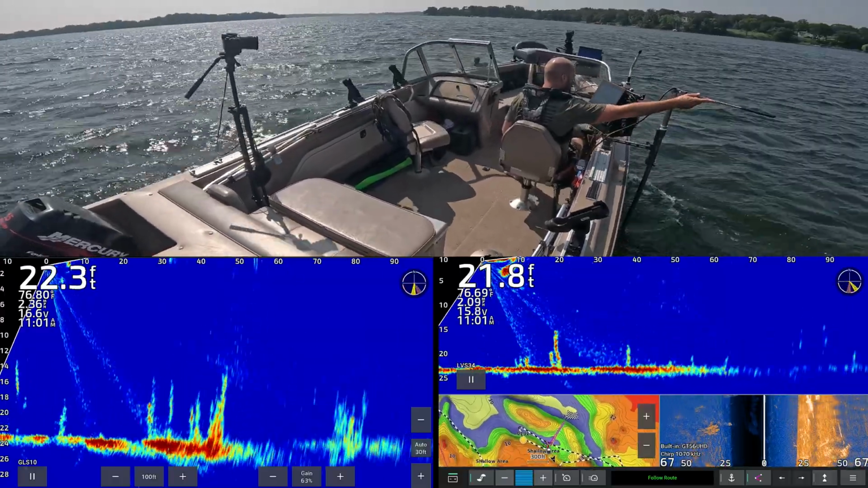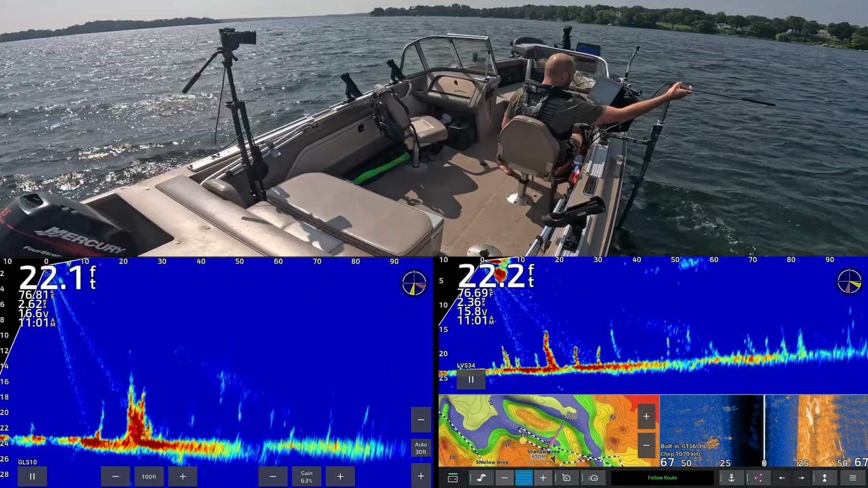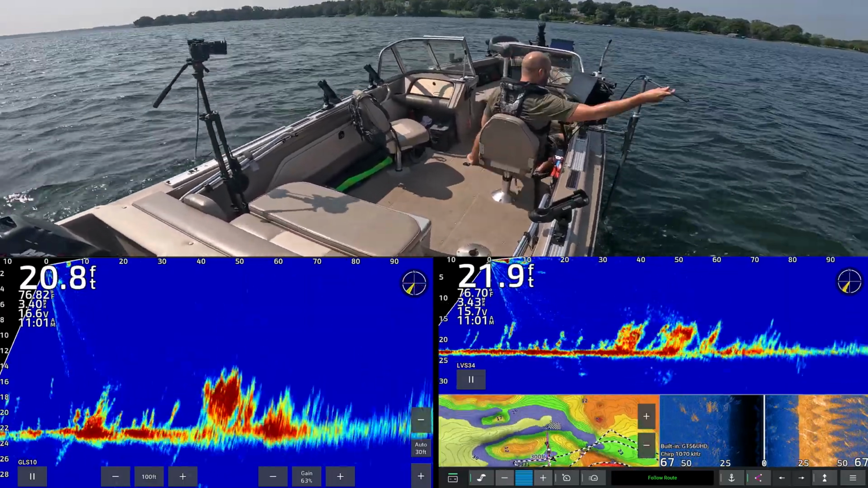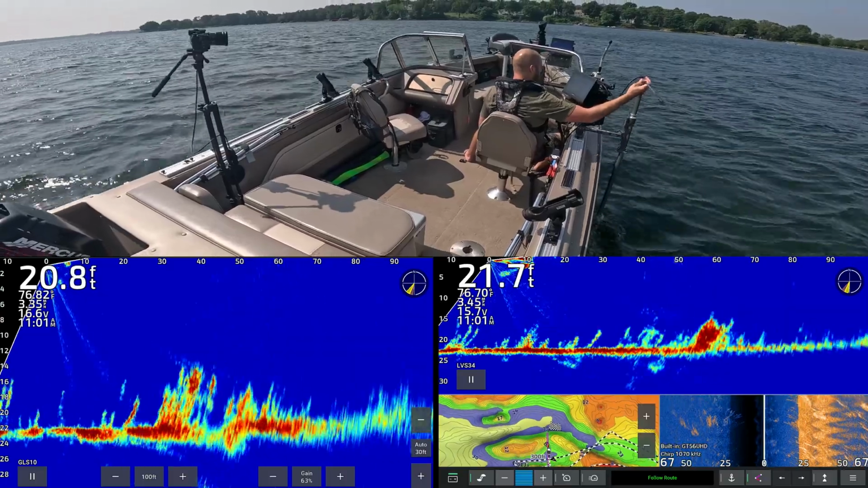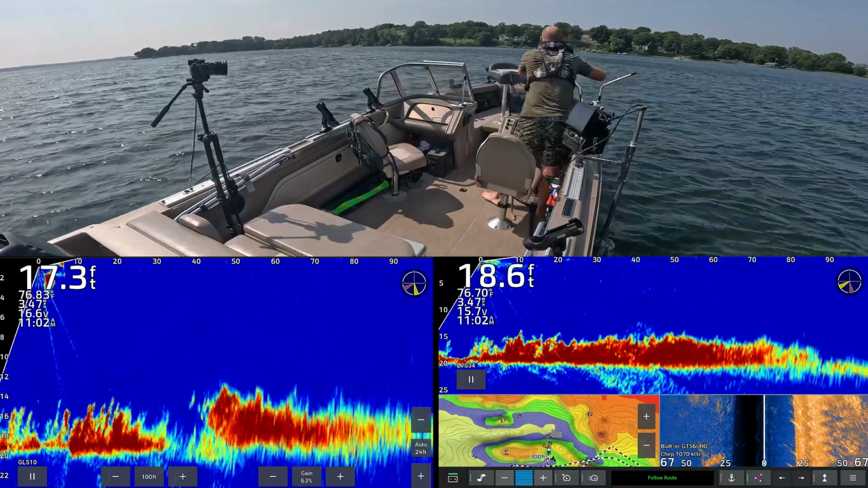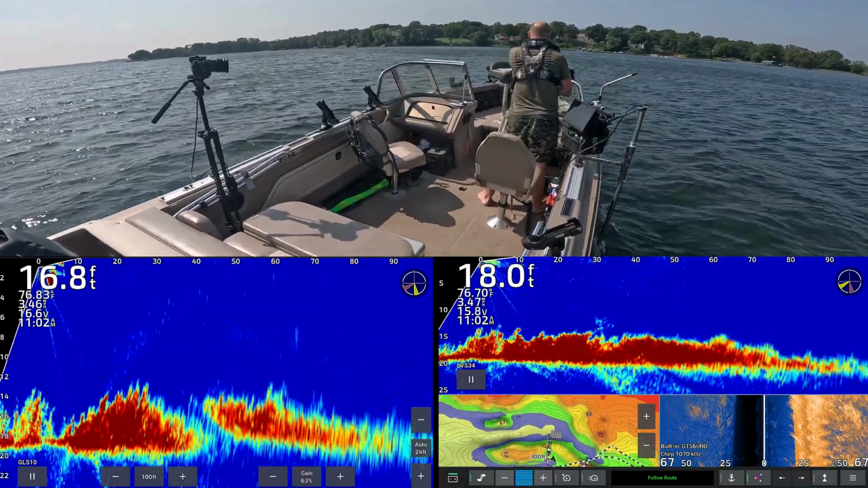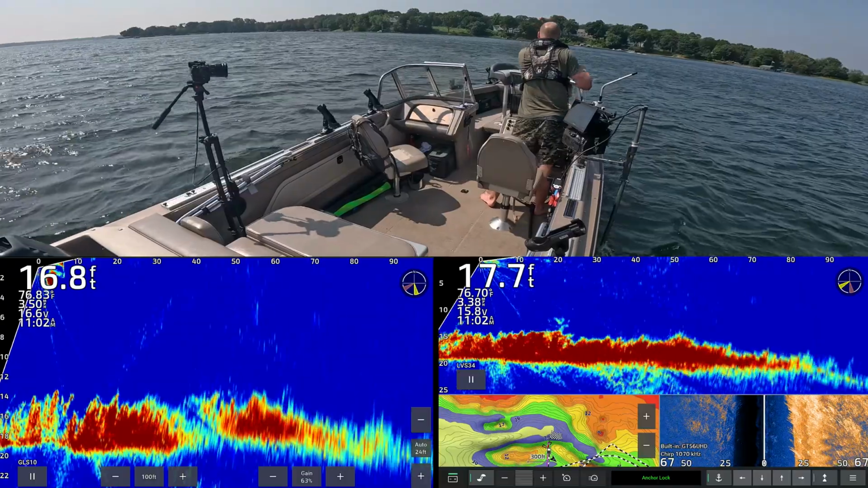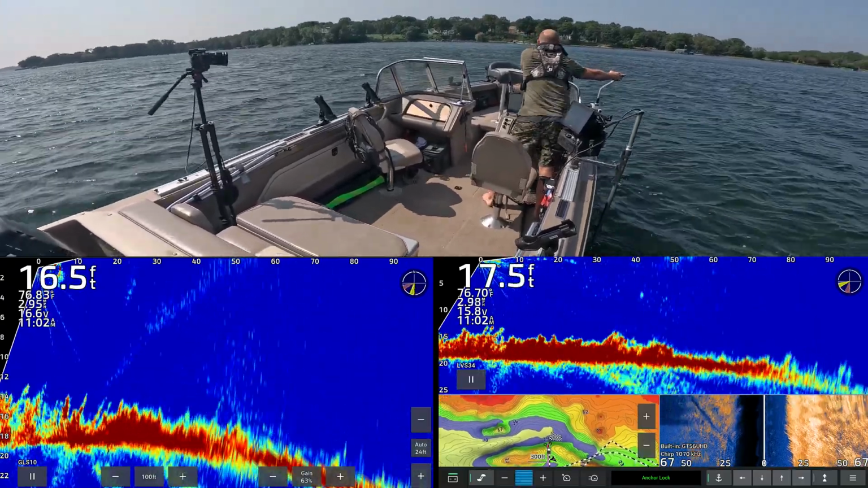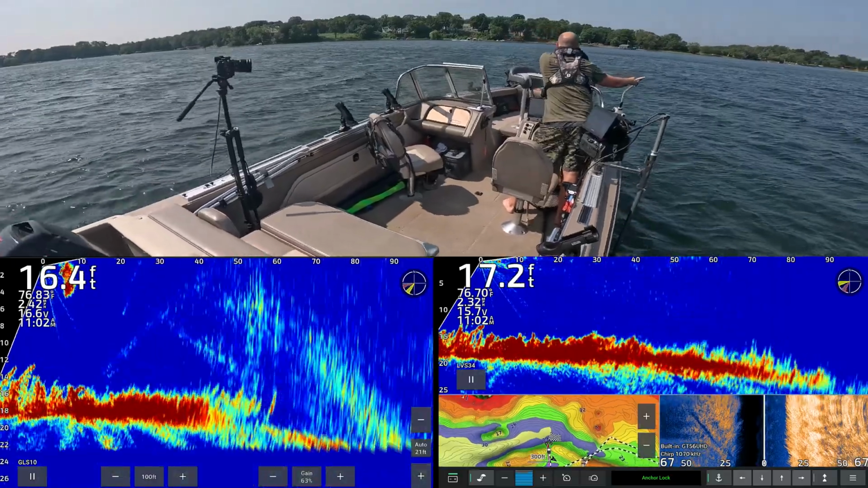So what we can see is we just got off of those weeds, but there are some other potential weeds in this area here. Now we're getting up into the weeds a little bit. Almost looks like something coming off the top of these weeds here. We're going to anchor lock this puppy.